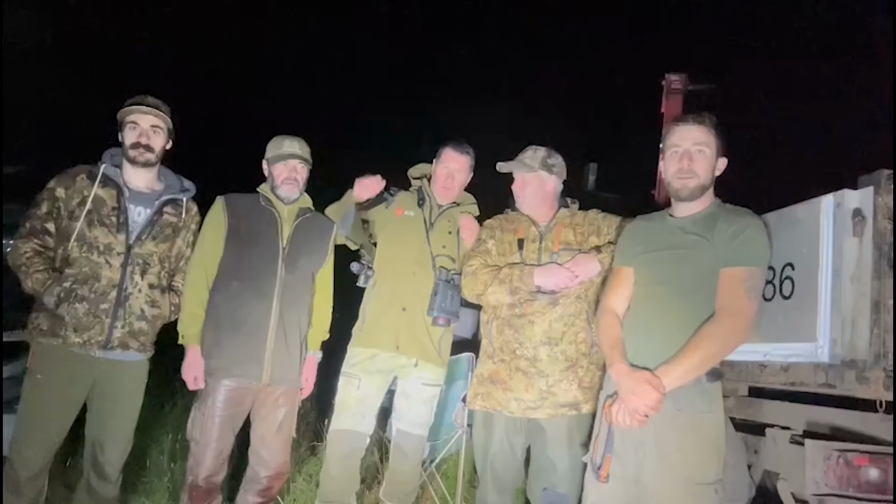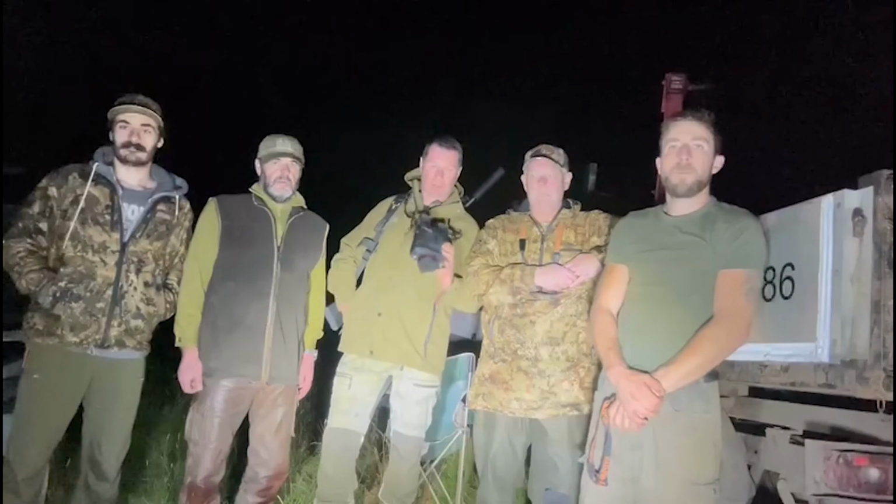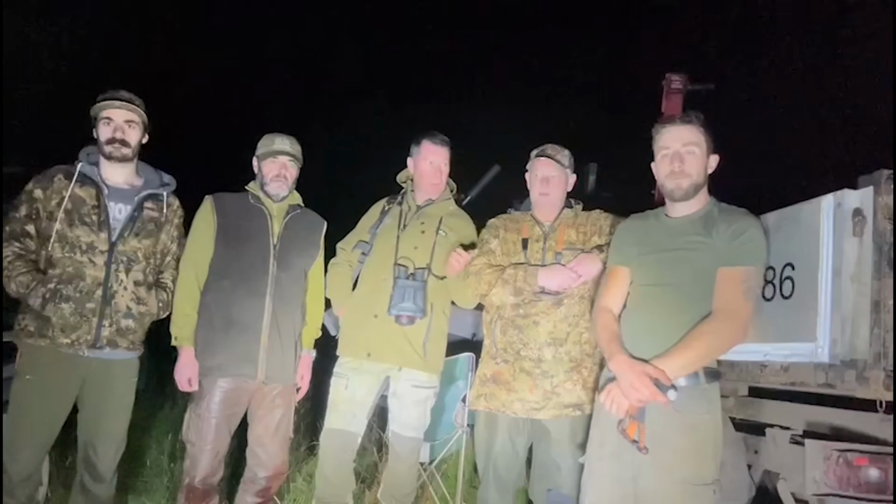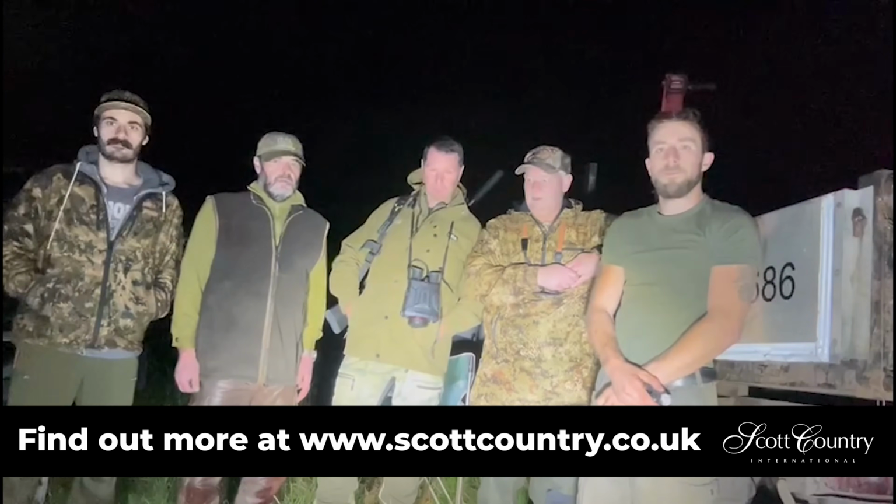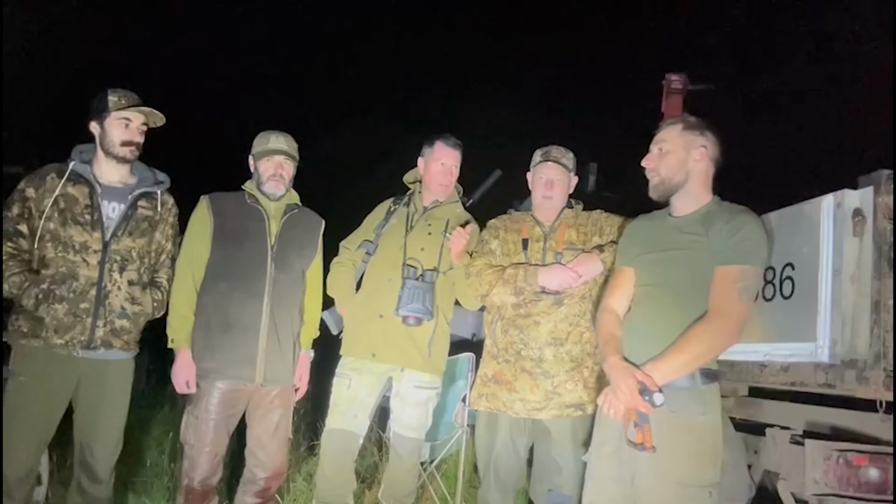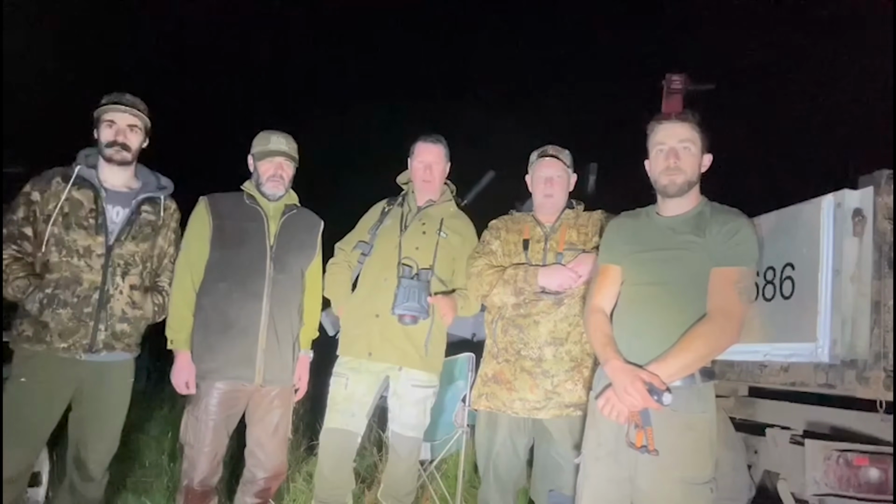The products you've seen and you'll see in the footage, I think we had about 4 or 5 thermals going, but obviously I was using these Raptors with a 75mm lens, just incredible. Thomas was recording, also using the Zeiss as well at one point, 640. And obviously I was using the Thermion XP Pro, and Willie was using the Thermion DUO. Yeah, XP50. So we've got lots of footage for you, 2 boar down.